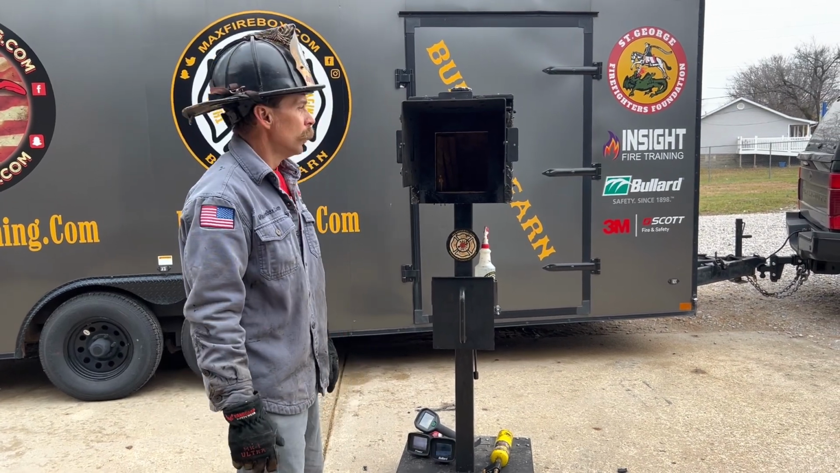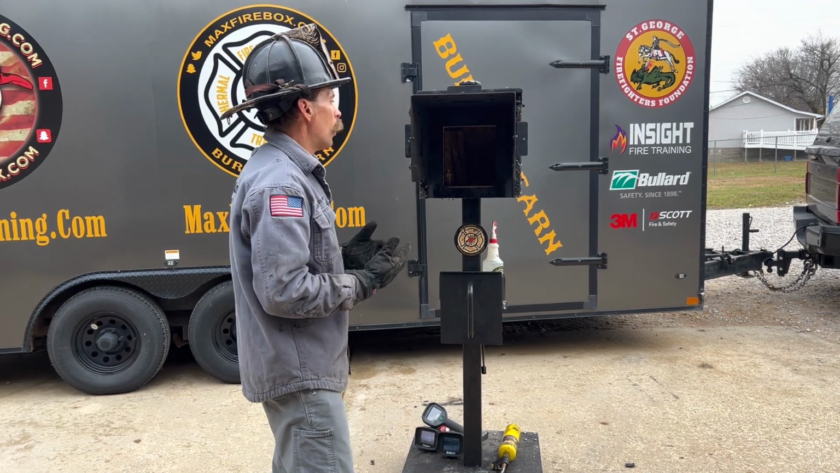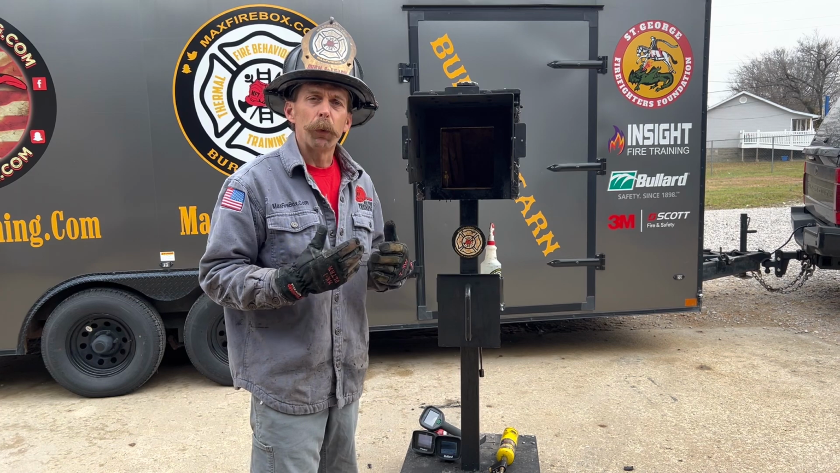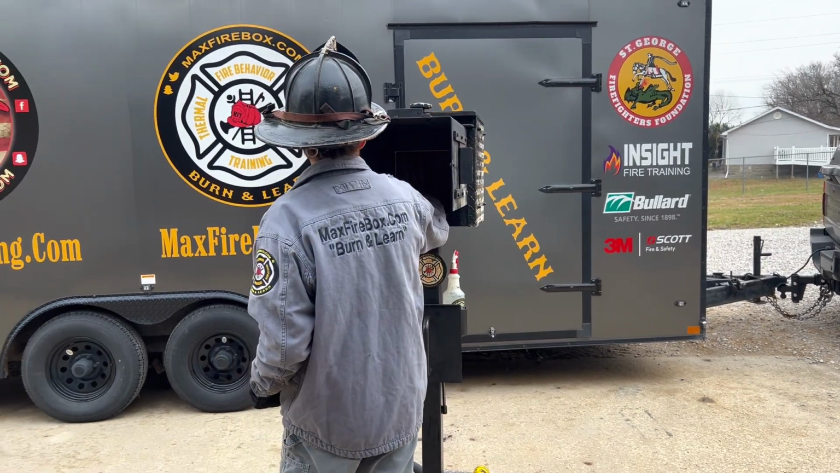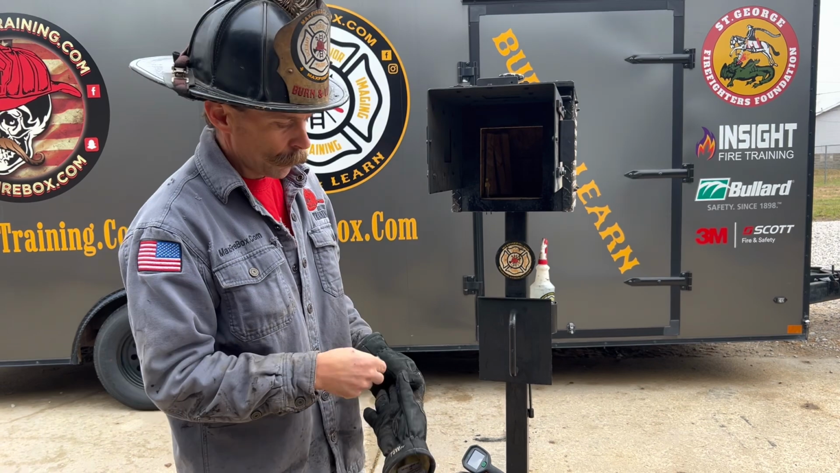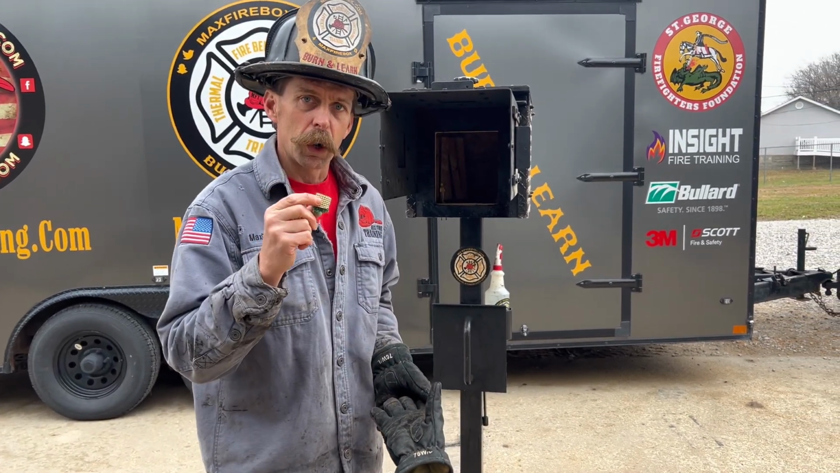Firebox Phase 1. What we're able to do here is create pretty much a hallway with vertical and horizontal ventilation. We're going to be able to highlight multiple fire behavior and thermal imaging objectives with the attachment on here. So that's the idea. You have two pieces of carpet here. What we did is we wet one piece of carpet and the other piece of carpet's dry.